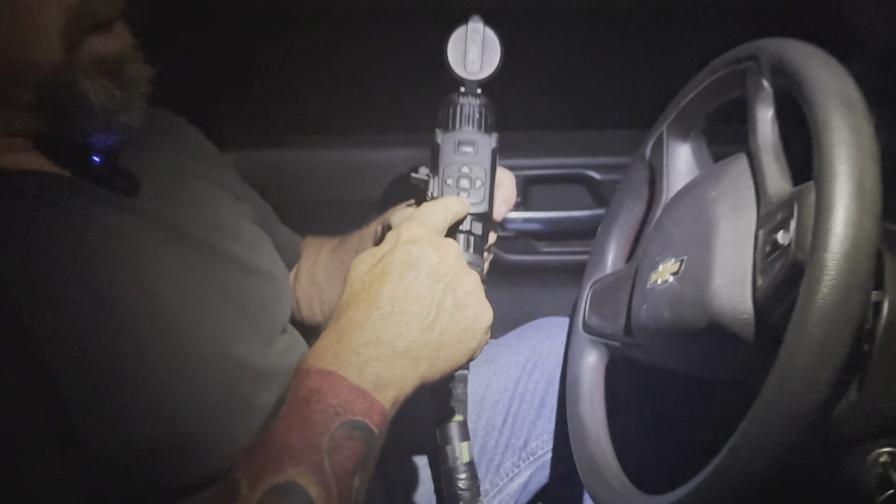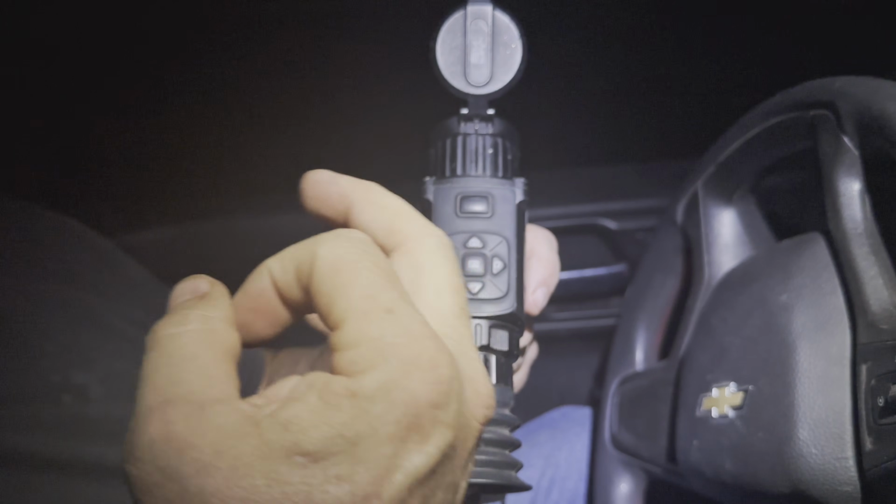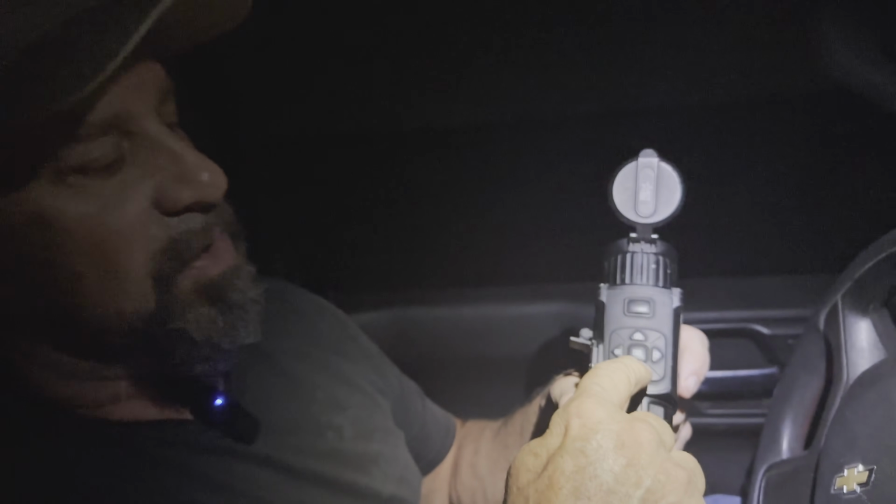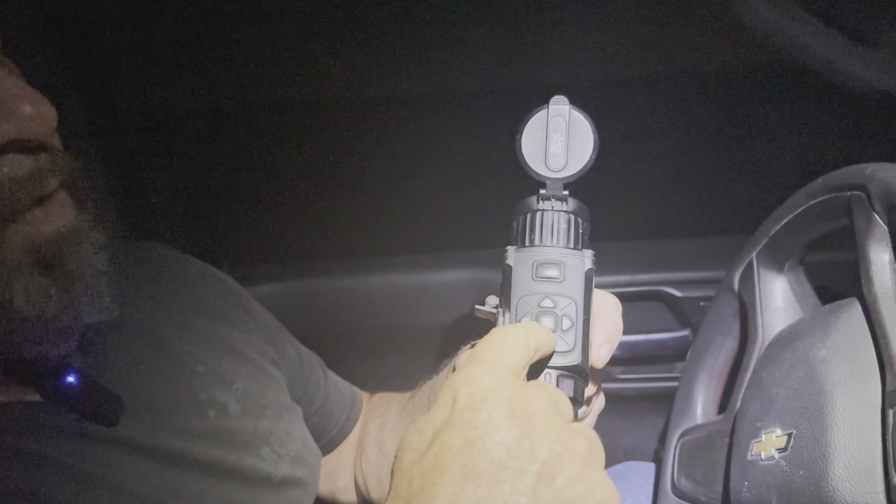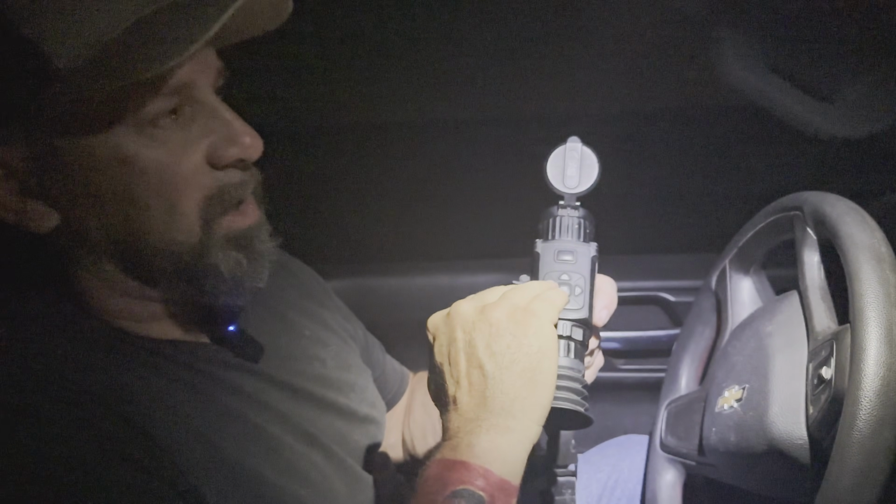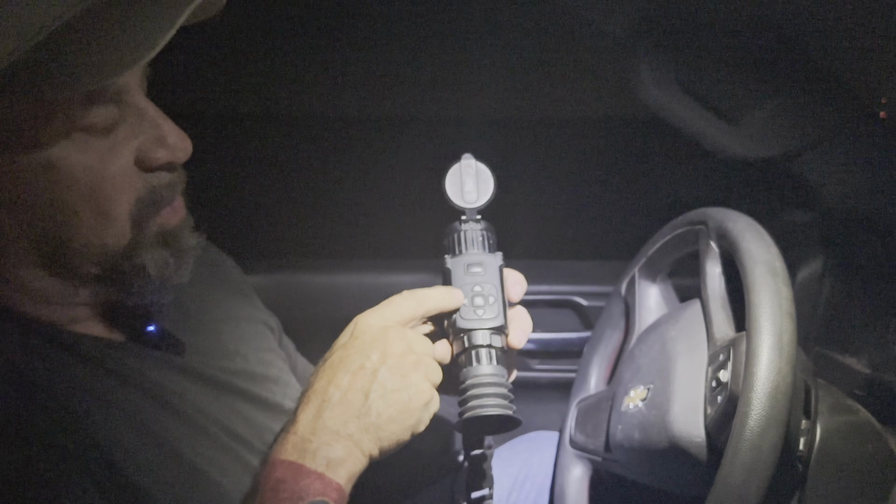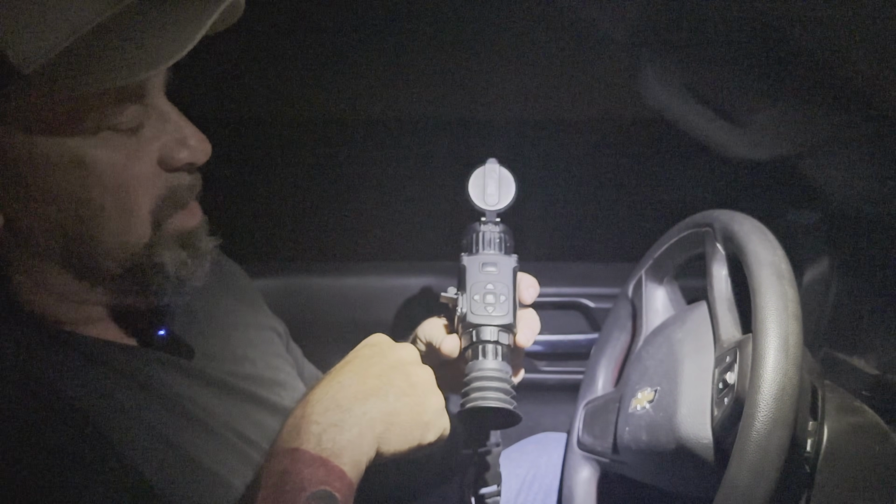This back button back here, this is your zoom. Depending on the scope that you've got and the base magnification, this one here will go 1, 2, 4, and 8. Okay, and it'll ramp up, and then it'll go back to 1. So you'll make a full circle and come back to 1. You just click this left button here to go through your color palettes, and you can ramp up through your color palettes.